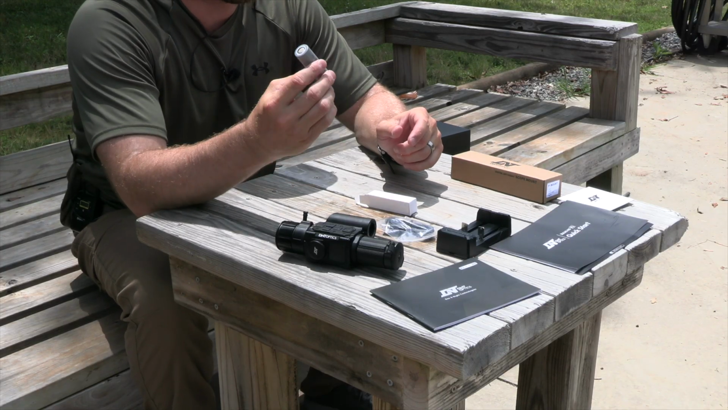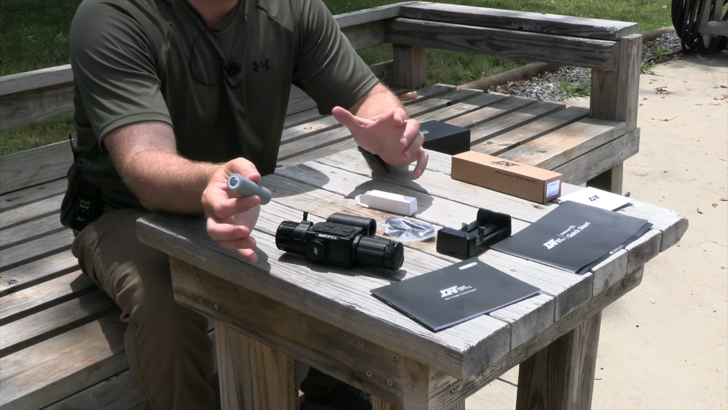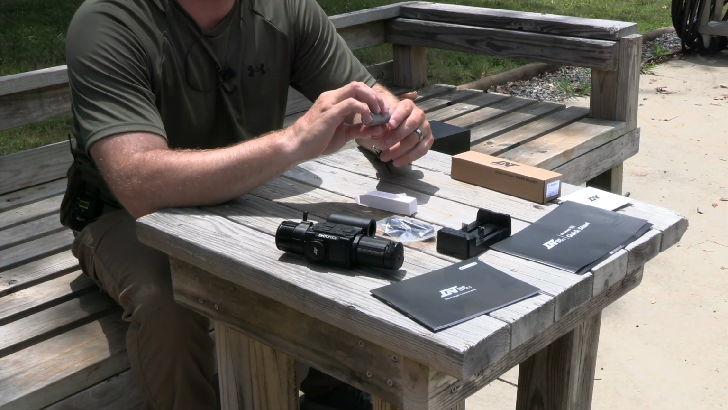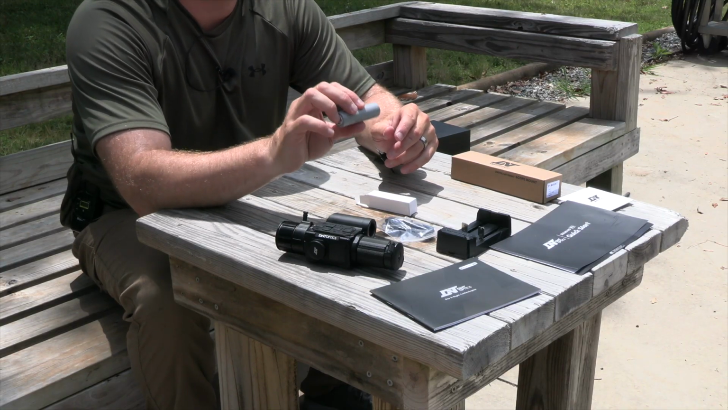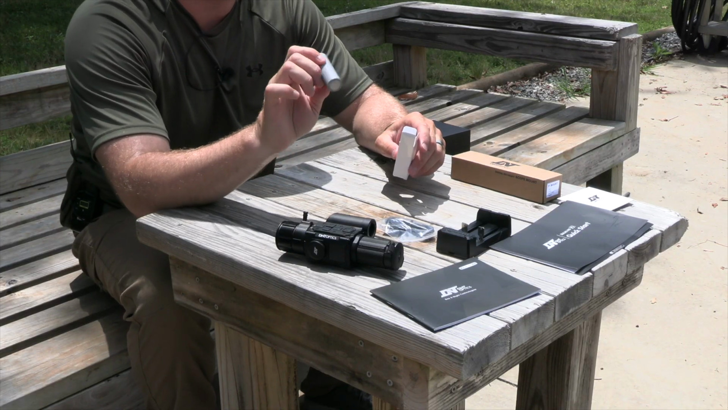So a little bit larger, and better battery life per unit. Even though the 18650s were really nice and you got a lot of runtime out of them, I've had a little bit of experience with the 21700s, and personally I really like these batteries better than the 18650s. So really excited that you do get 2 of those with this unit.